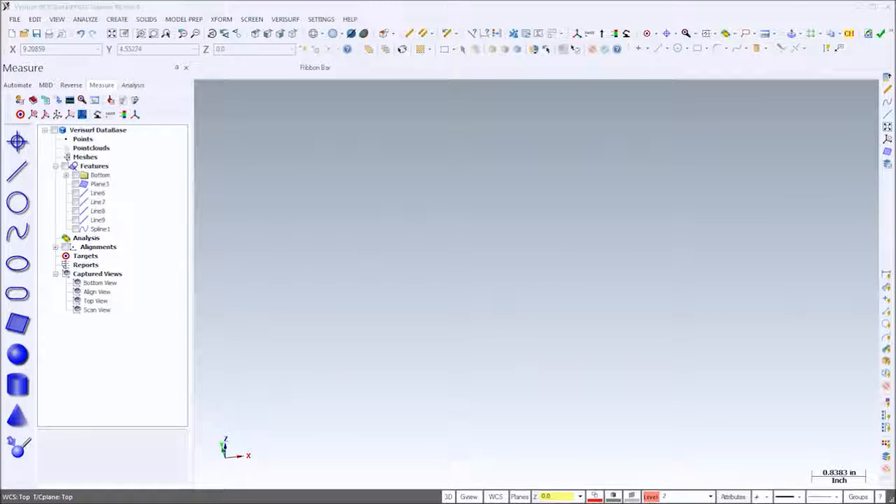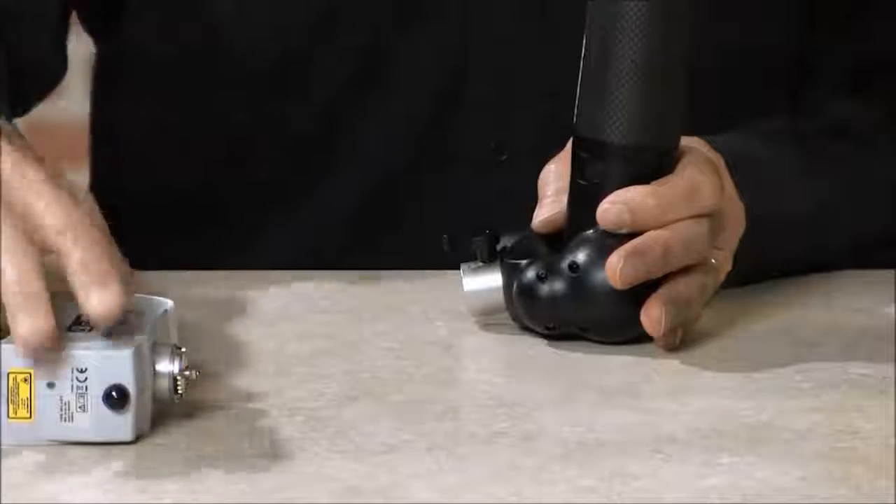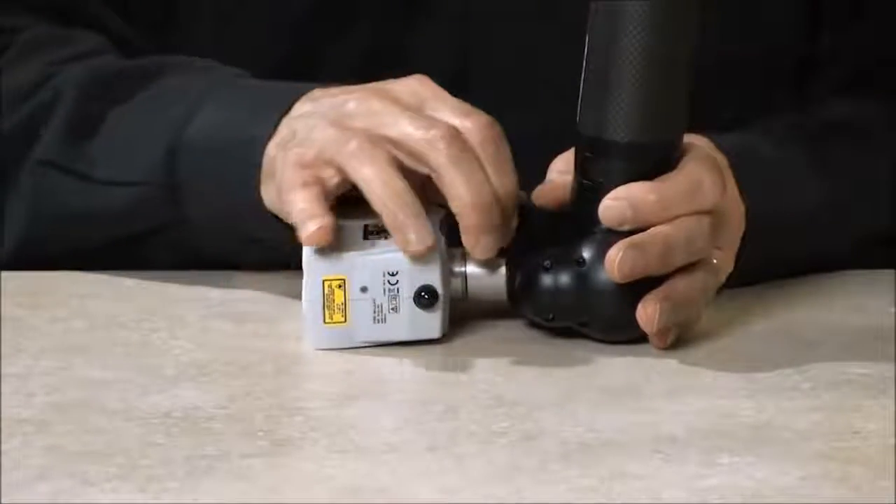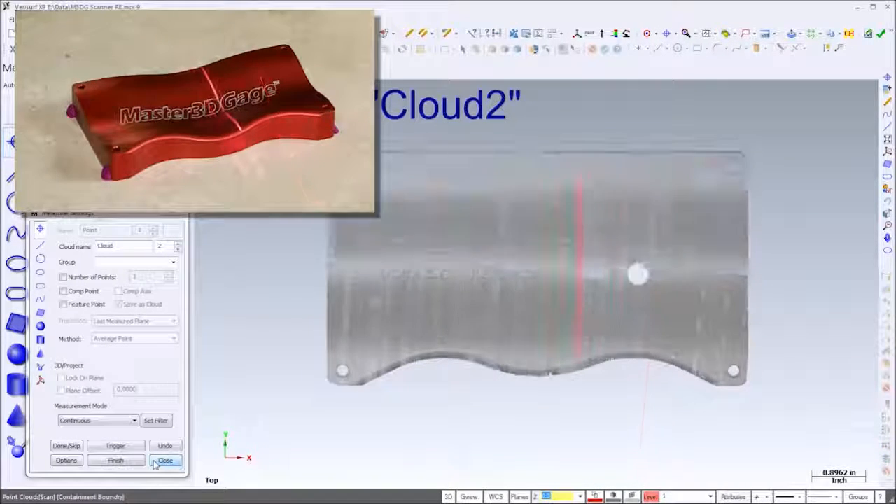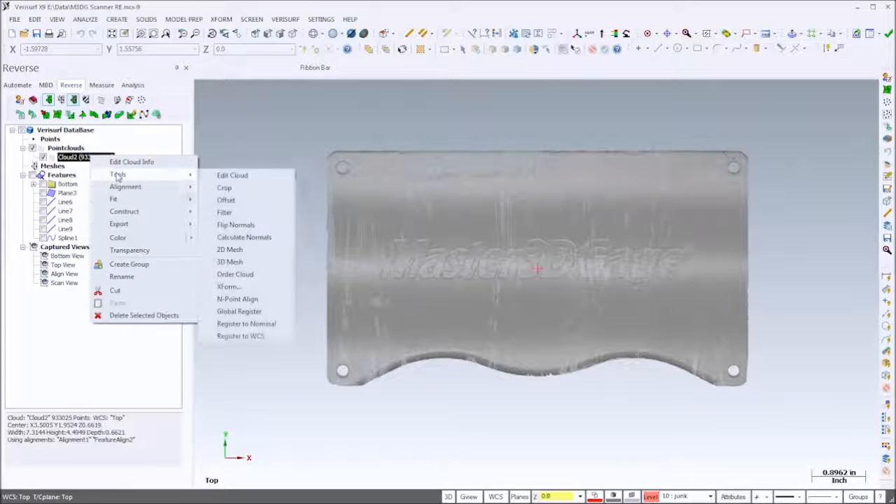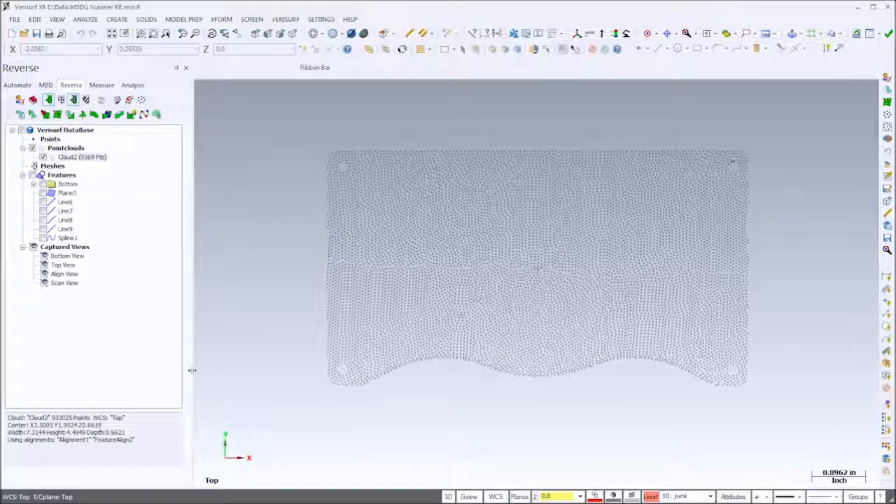I'll hide our current work so we can focus on the surfacing. I'll then replace the probe with the scanner. I simply turn the lever to release the probe, then position the scanner and lock it in place. I'll start by scanning the top of the part at full resolution. We don't need much data for a surface patch, so I'll filter the cloud to a 50,000th spacing.